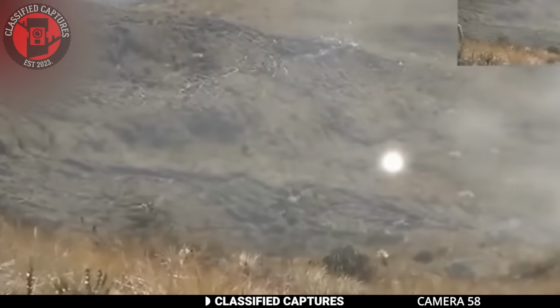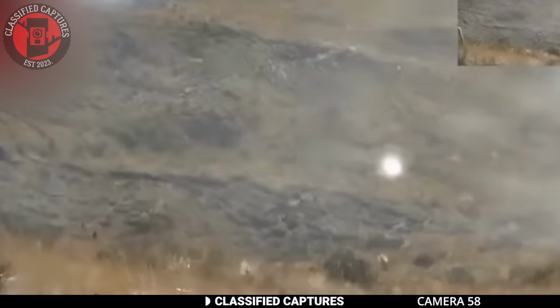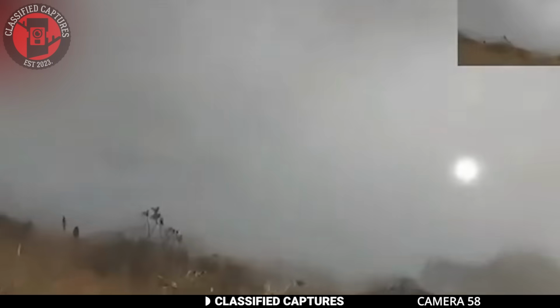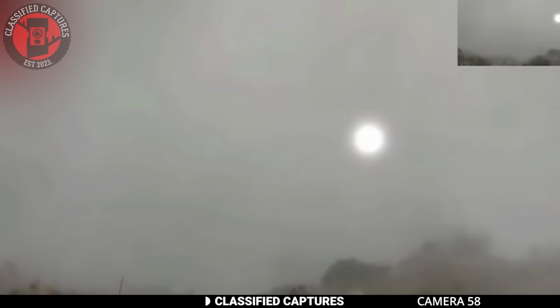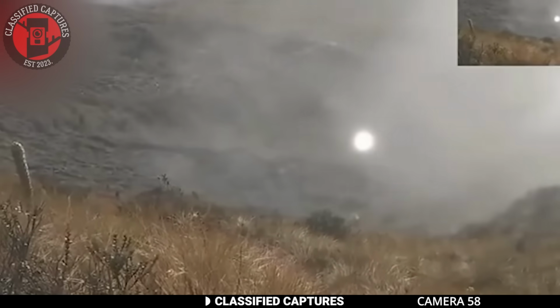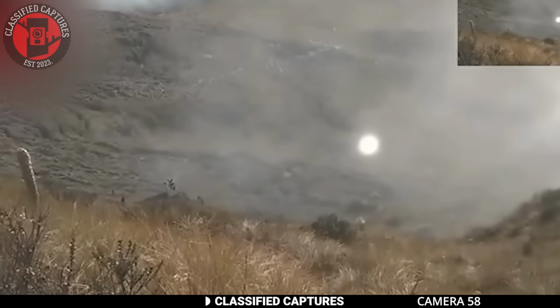Two women were out in the wilderness when they noticed something hovering just a few feet ahead. Suspended in the air, glowing with an intense light, was a bright orb completely still. The women were so taken aback by its presence that they froze, keeping their distance as they filmed it. They didn't dare go any closer, perhaps fearing what they might find if they did.